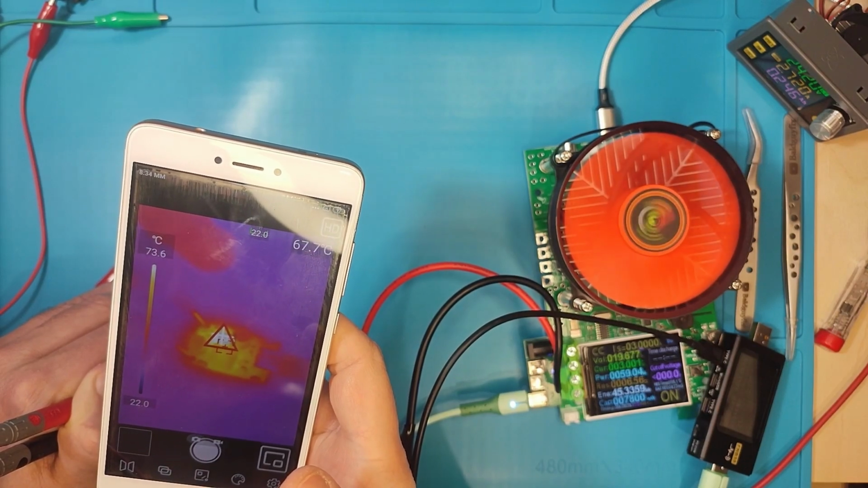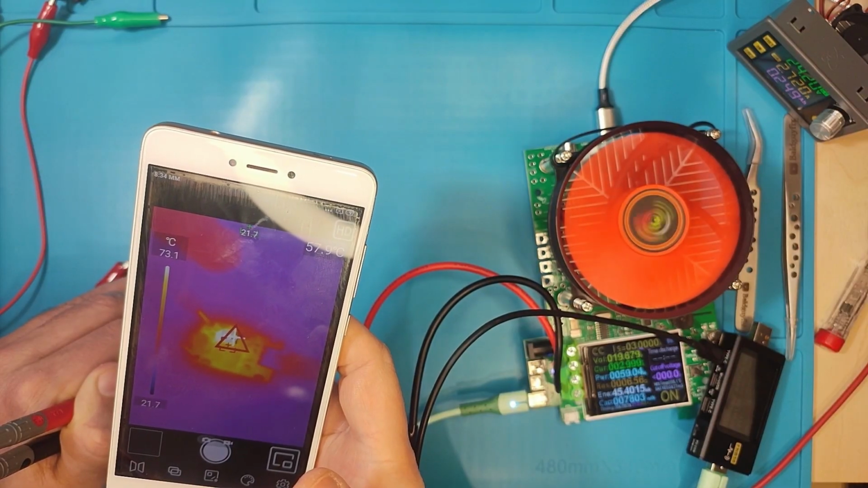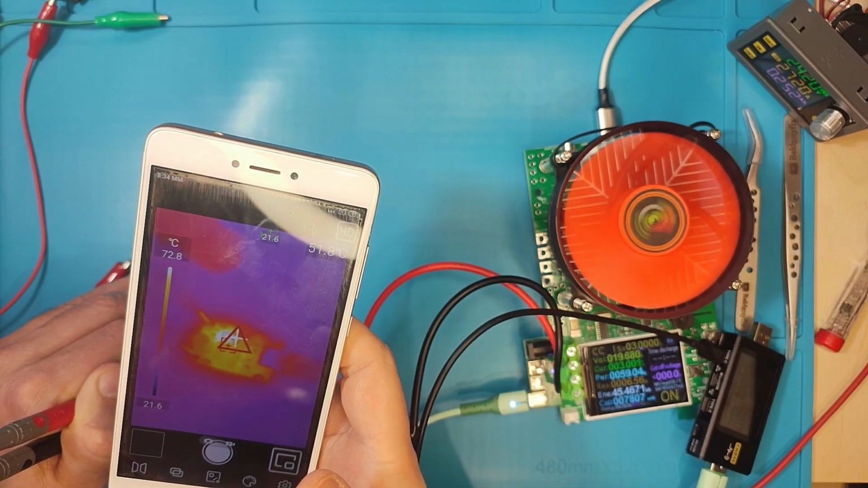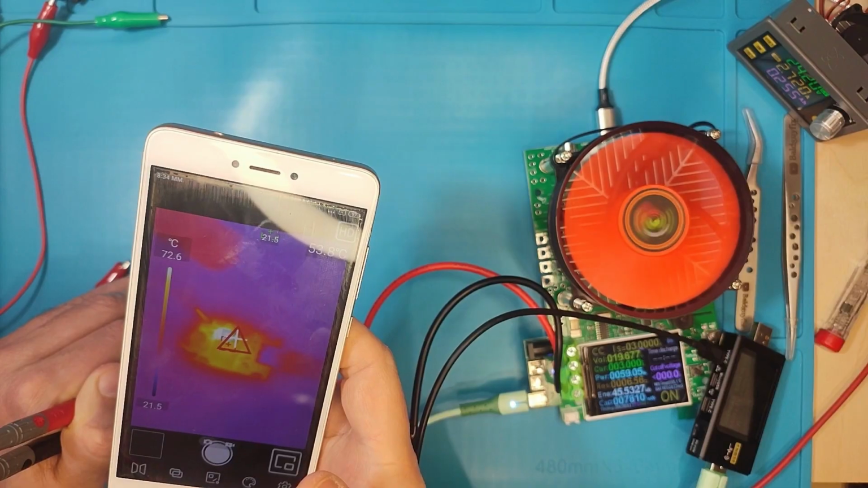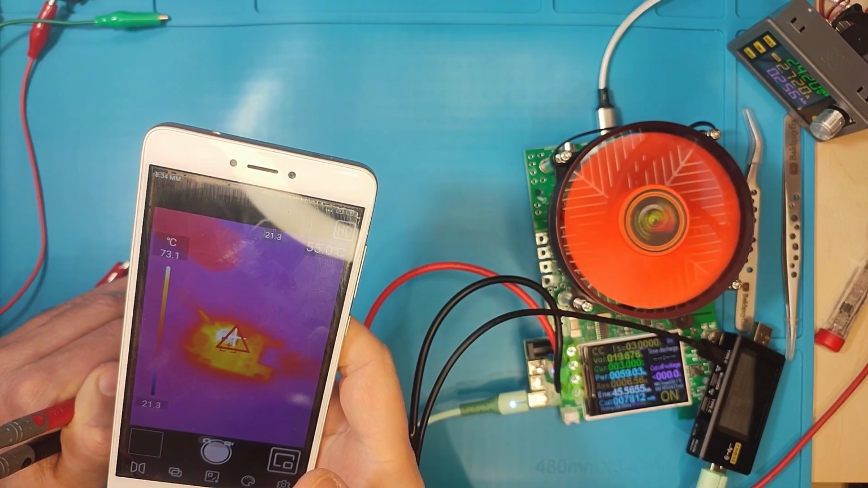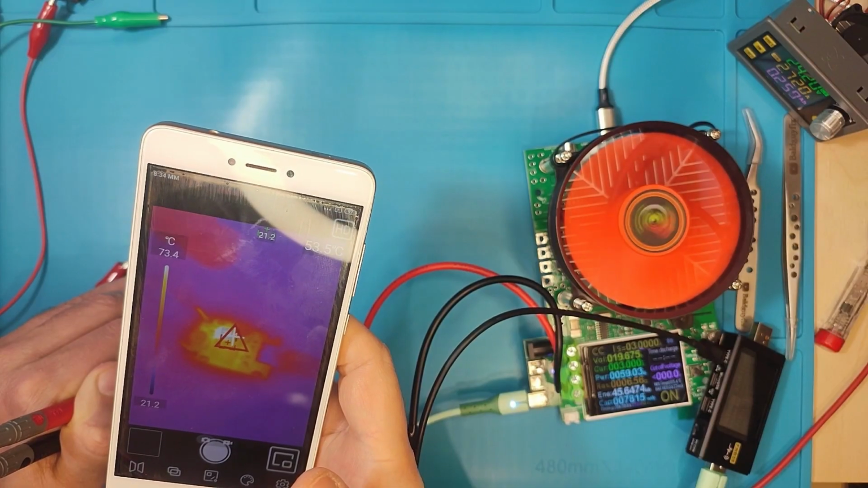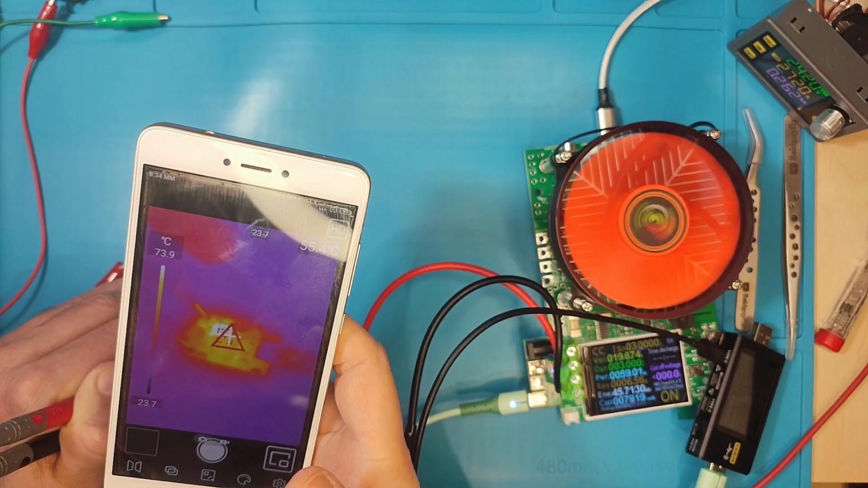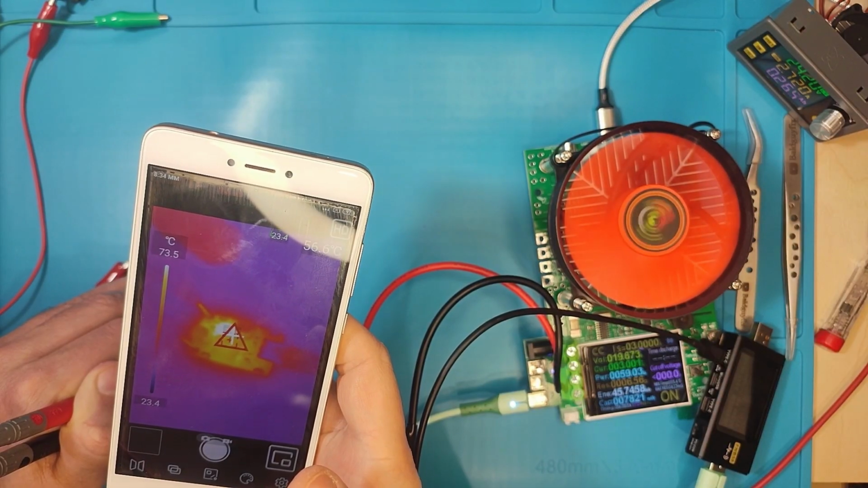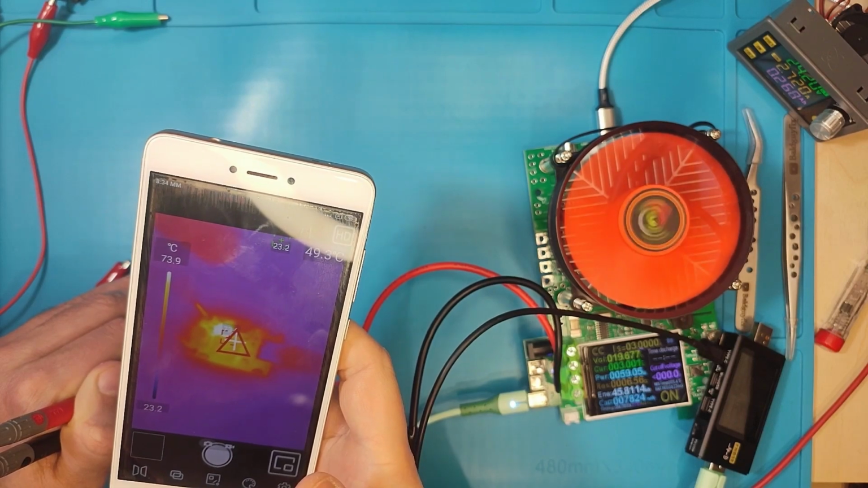So what I would do is a thermal pad on the back, and then some kind of heatsink, maybe a simple piece of aluminum. I think it would make the difference, since right now it has no cooling and it's staying at 74 Celsius at 60 watts.